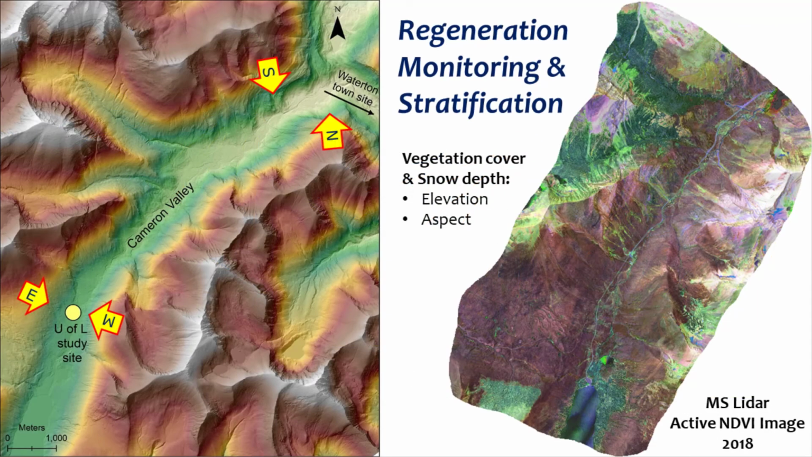It's still early days in Travis's PhD research, but using the multispectral LiDAR, we will track biomass growth progression upslopes for the first 5 years post-fire and attempt to identify the snowpack to regeneration feedbacks and their variation with elevation and slope aspect.